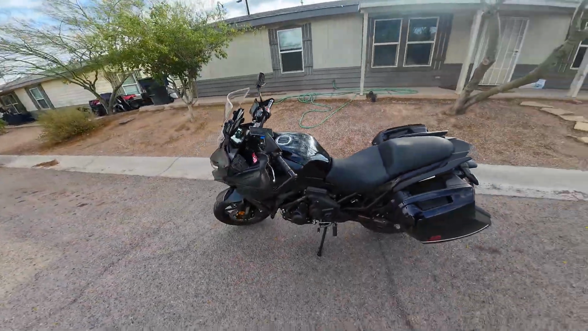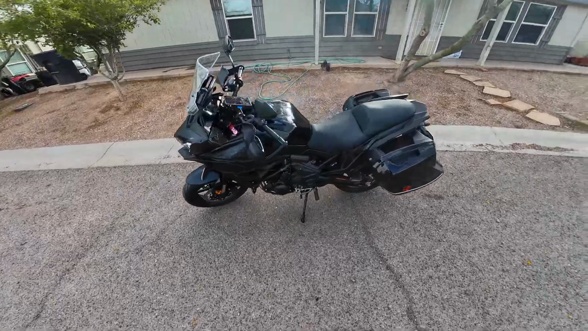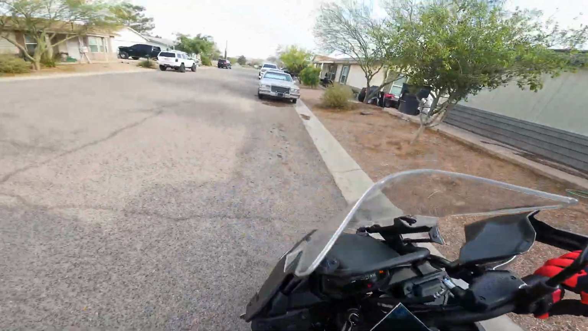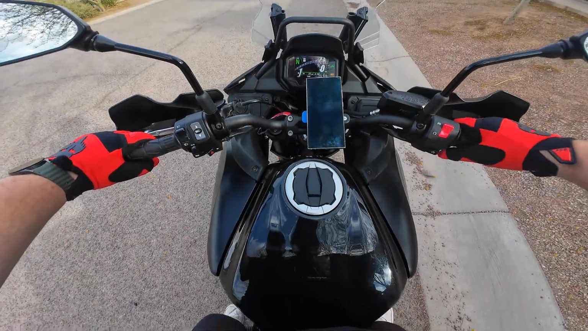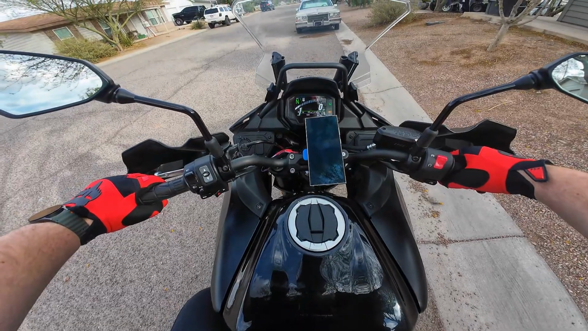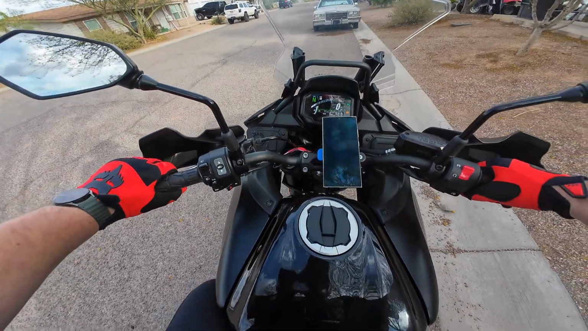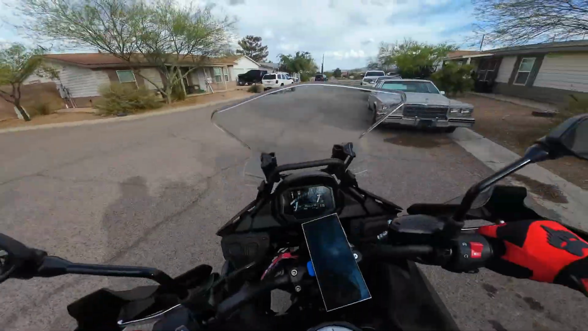We are on the Kawasaki Versys 650 LT 2023. I don't know why it didn't start the first time. How scary, guys. Alright, let's see.